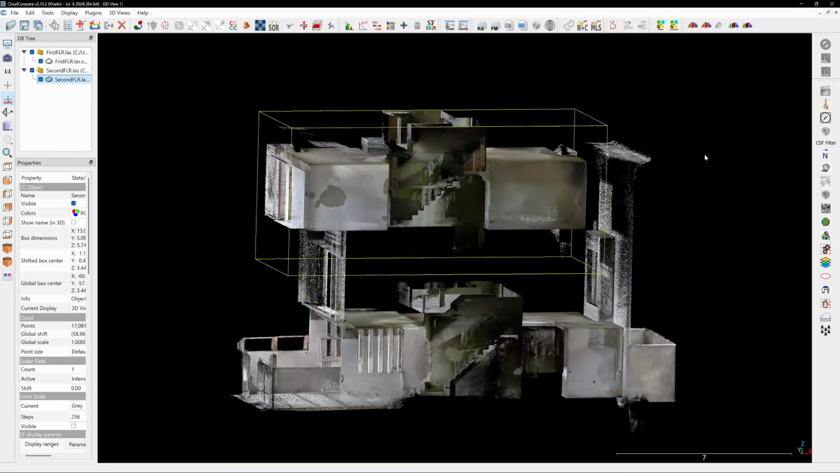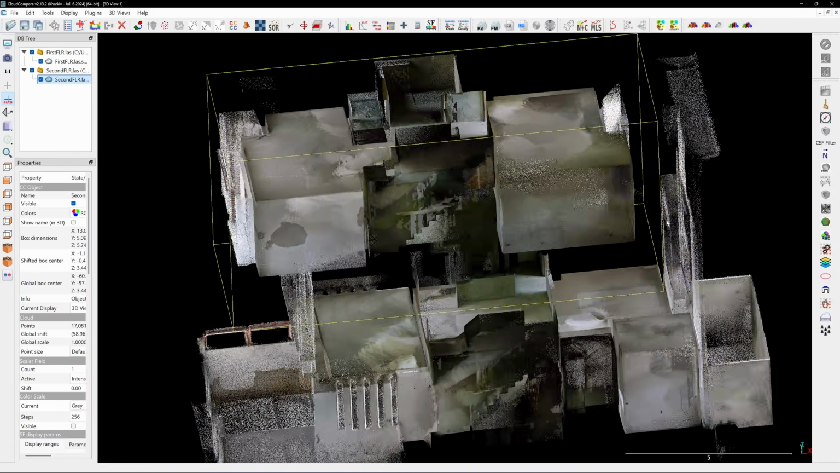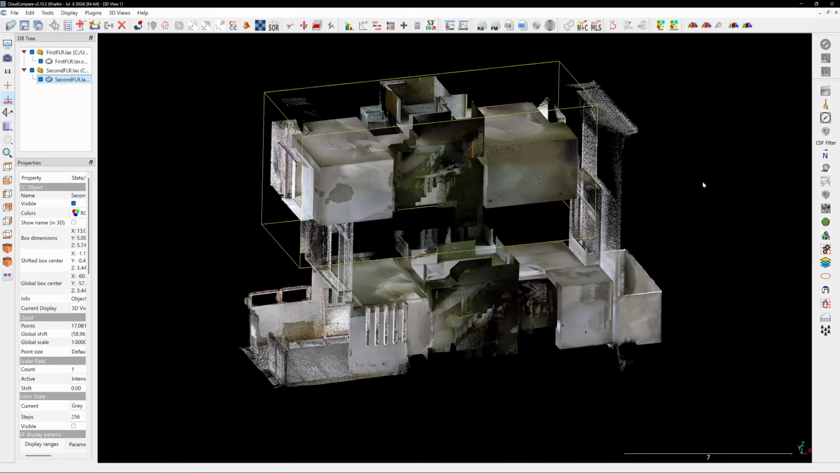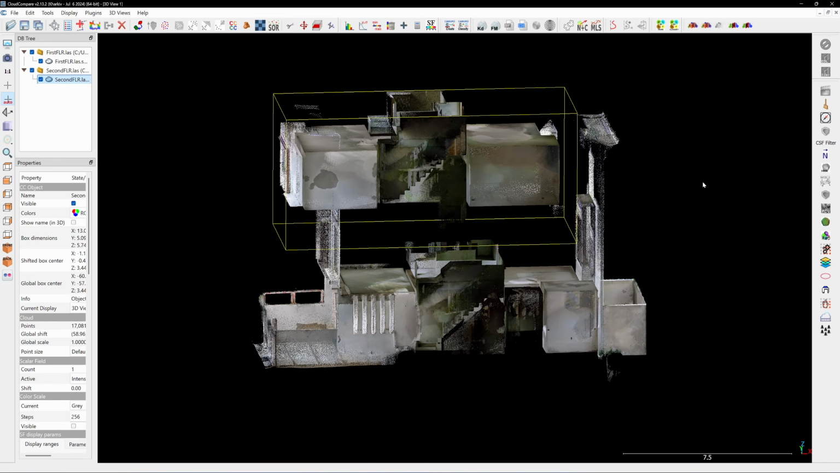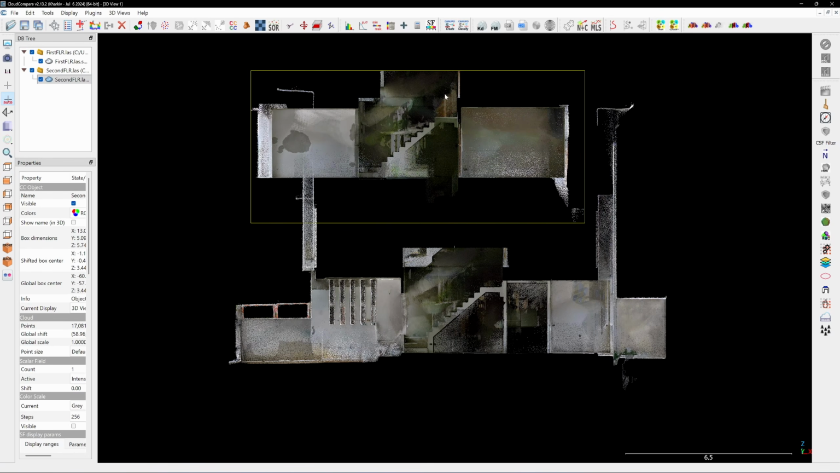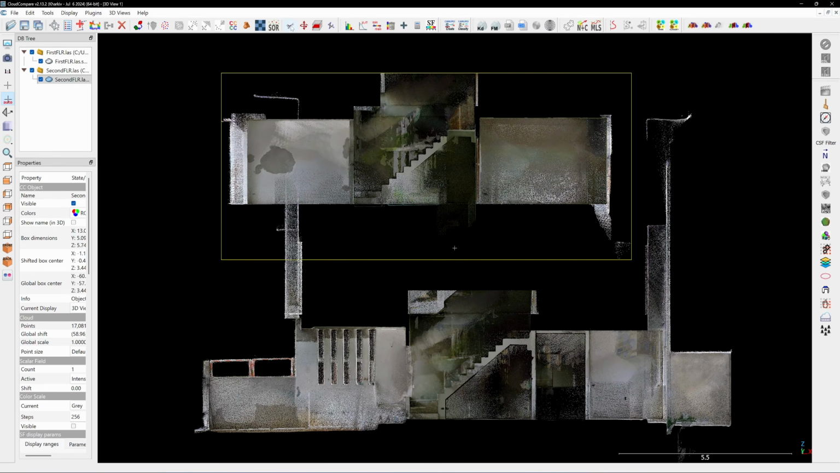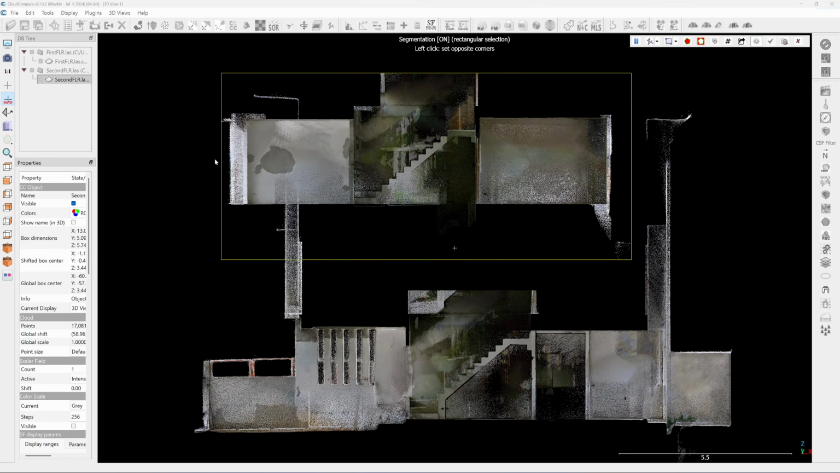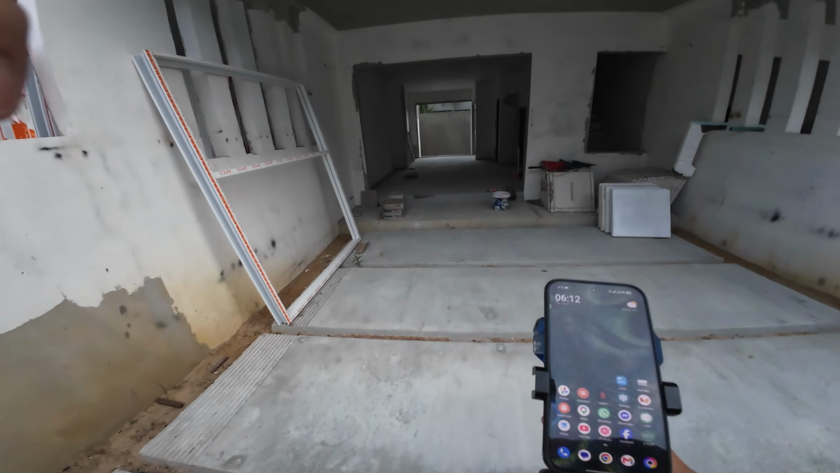So, with pocket-sized scanners, the only way to tackle large areas or multi-floor buildings is to break the job into multiple sections. That way, each scan stays small enough to avoid excessive errors, and you can align them afterward. In this video, I will show you how to align multiple scan datasets using CloudCompare. Let's kick things off with 3D scanning.